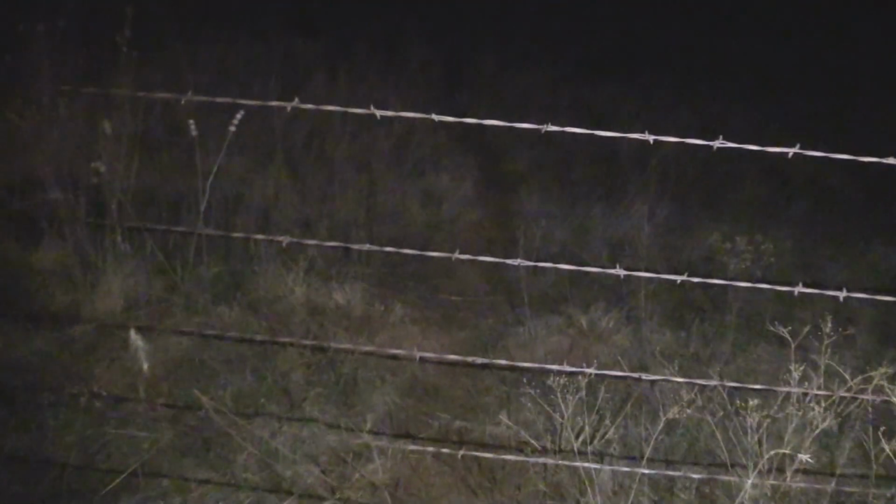This is the hole that the hogs eventually came through, and they came right down this trail across this county road and went up this trail and under the fence. Now, for future reference, it pays to note where these crossings are and set up on them. And I just wasn't aware that the fence across the road was hog wire.